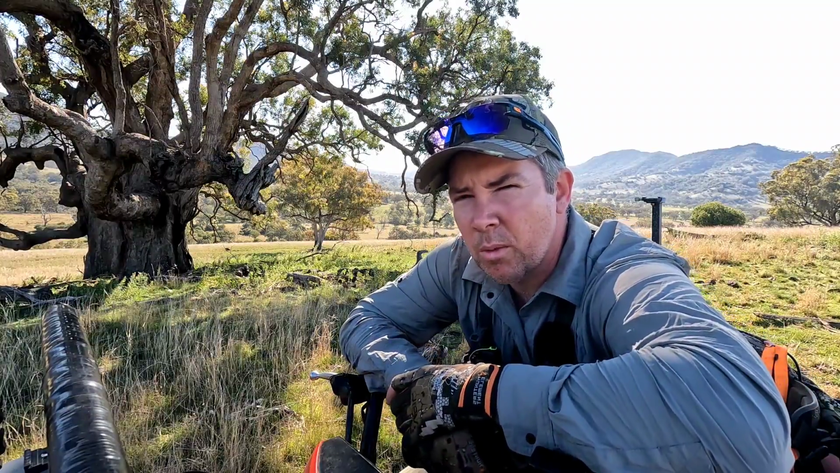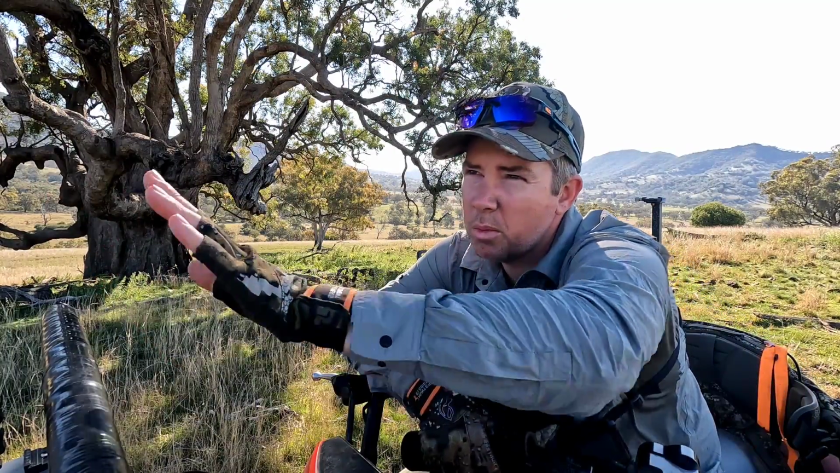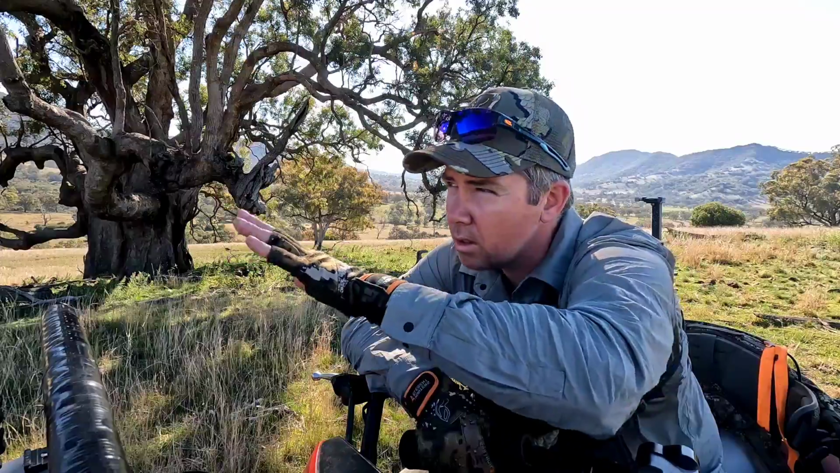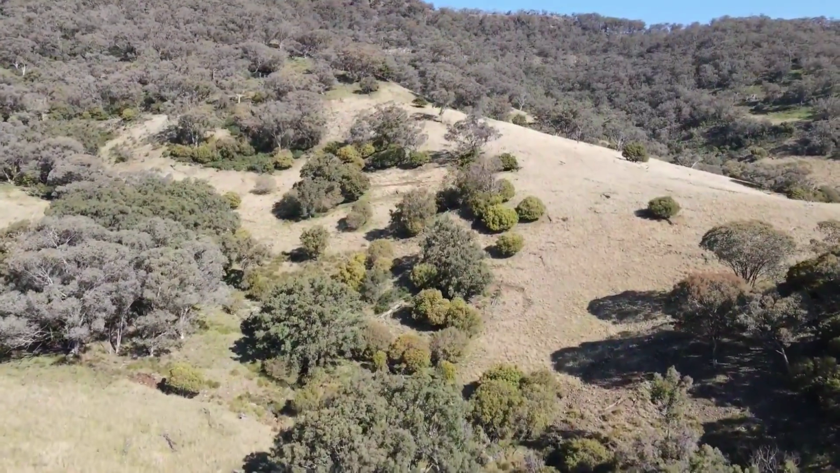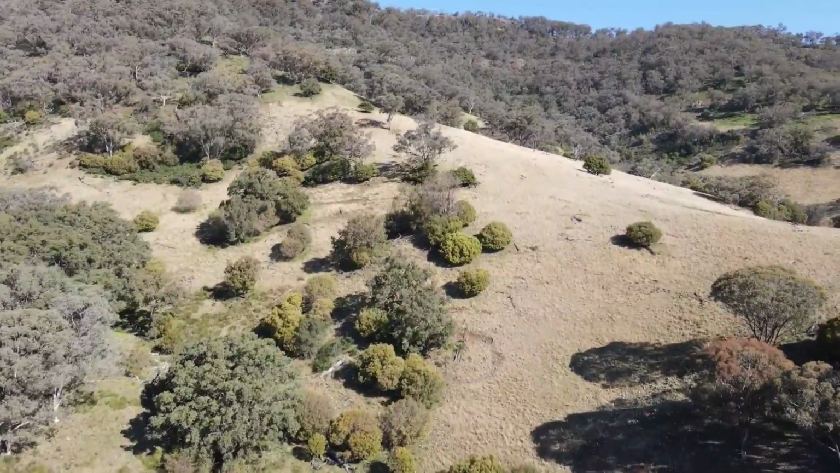I'm just having a look around with my binoculars. Now I've got this massive big expanse of hillside up here. There's a whole heap of fingers that run up into the mountain. Now I can see goats, there's definitely sheep up in there, haven't seen any deer, and there's possibly pigs, so